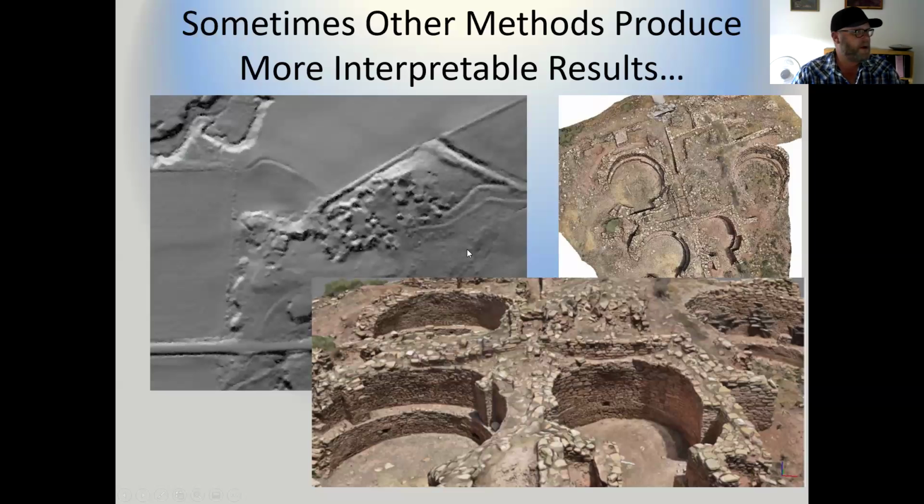So it looks like I might be getting close on time, but I'll show a few more slides. Of course, LiDAR is not the only game in town, and sometimes other techniques are better for actually capturing what you want to depict. So on the right and on the bottom, those are stills that were taken out of a three-dimensional model that was created using photogrammetry.